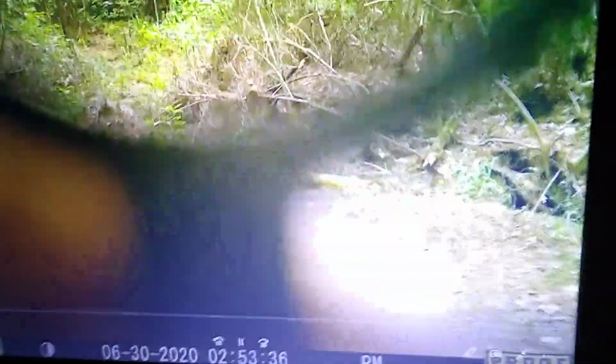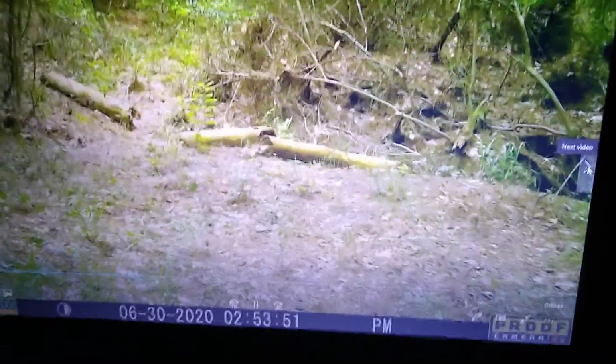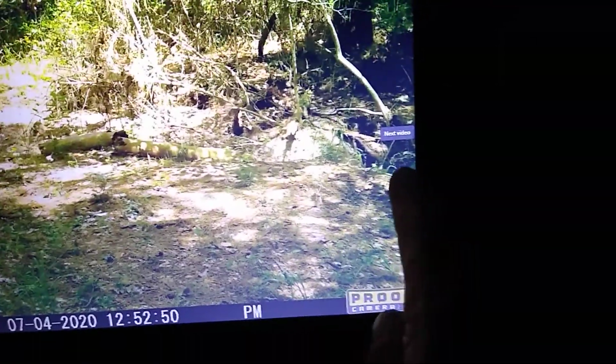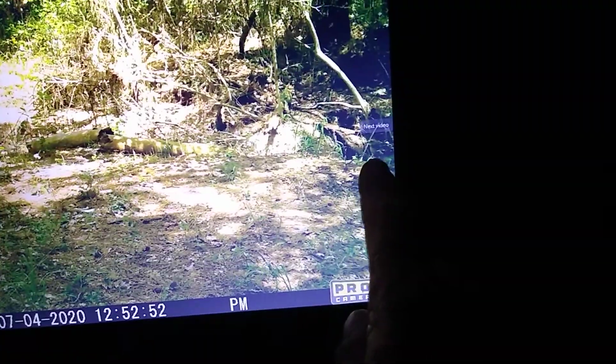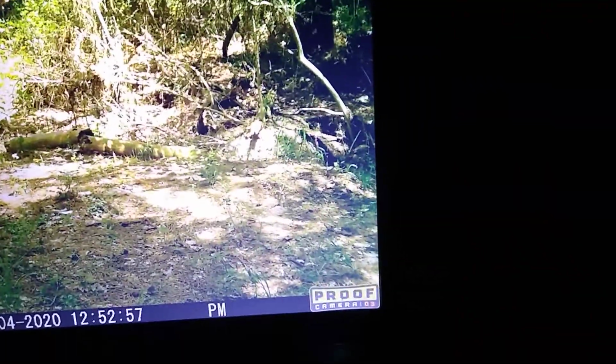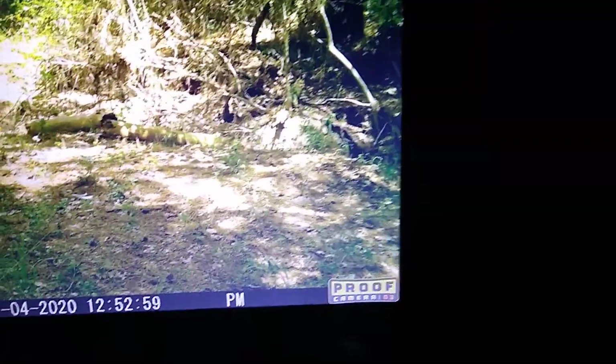That's me putting the security box back on. If you'll recall, this is where I had all the bobcat buckets. I like to walk on them logs, although I hadn't had a bobcat in a while. There it is right there. That's a hawk right on the bank of that creek. He's smacking on something. He caught him something right on the bank of that creek.